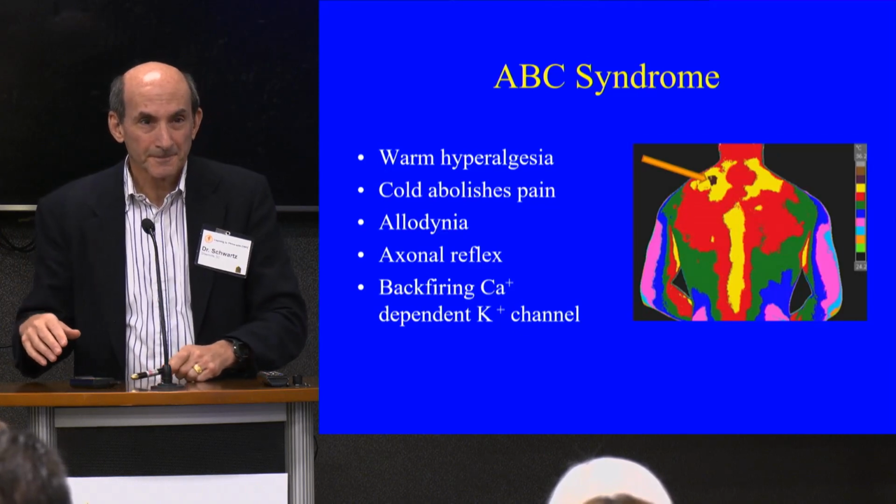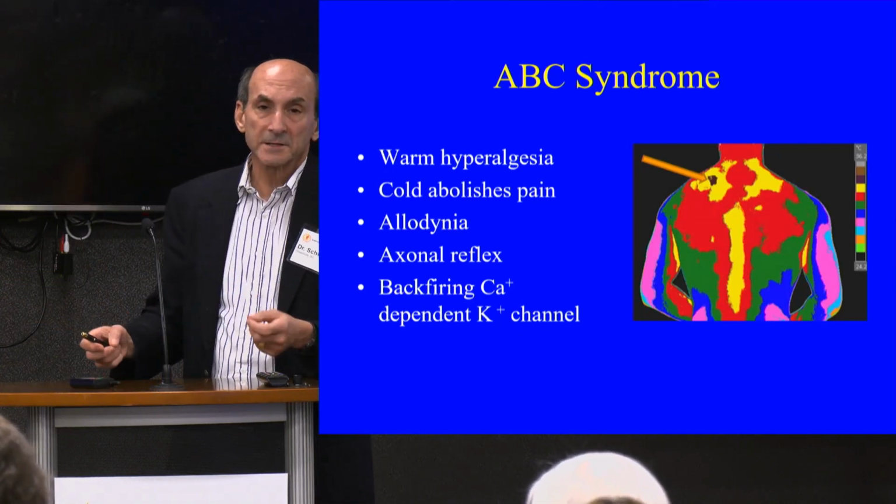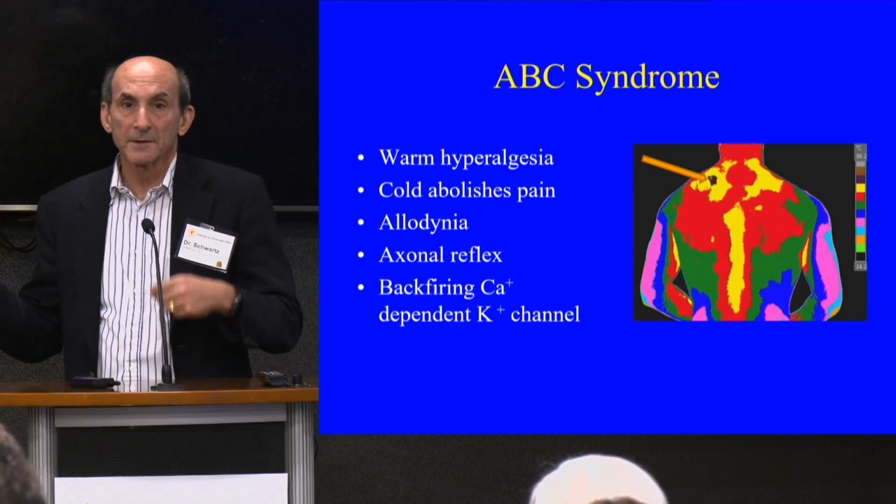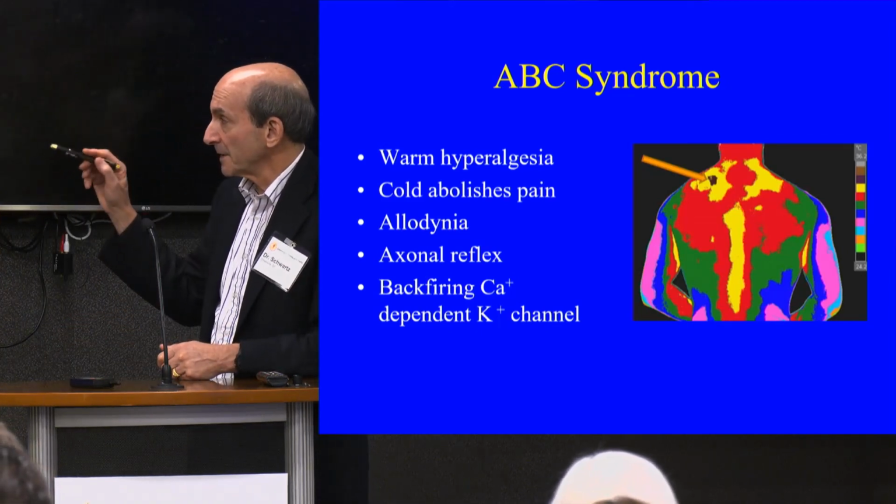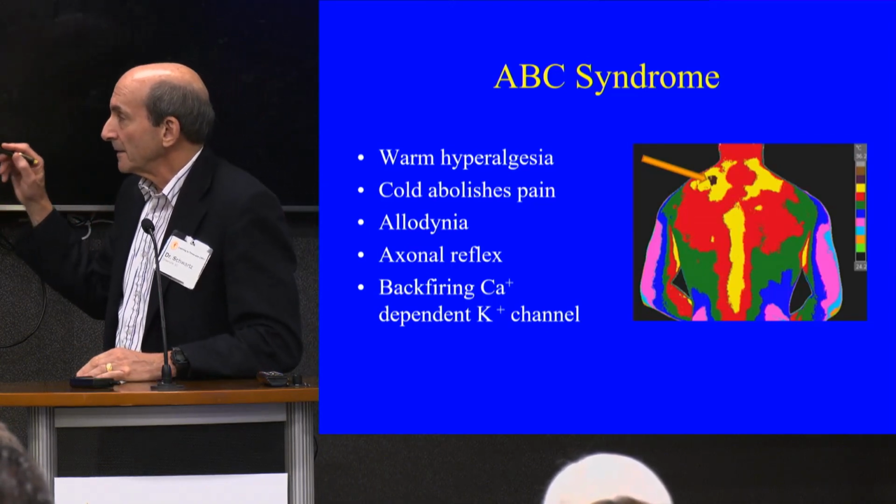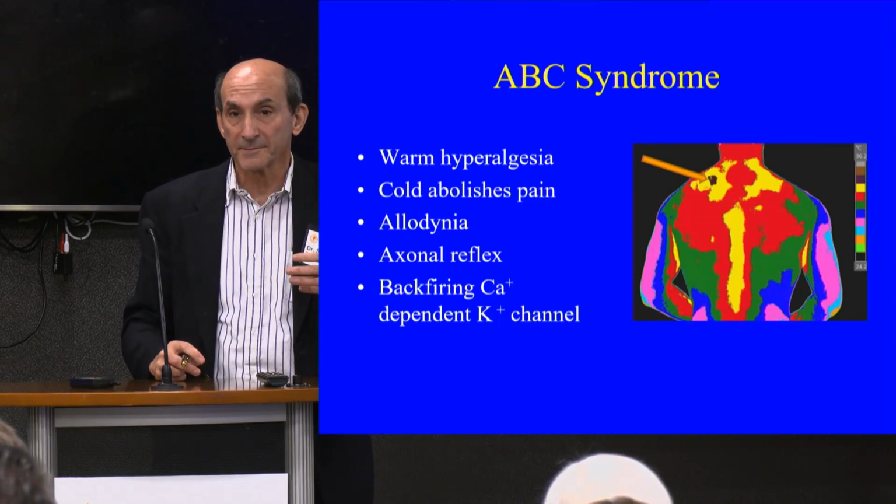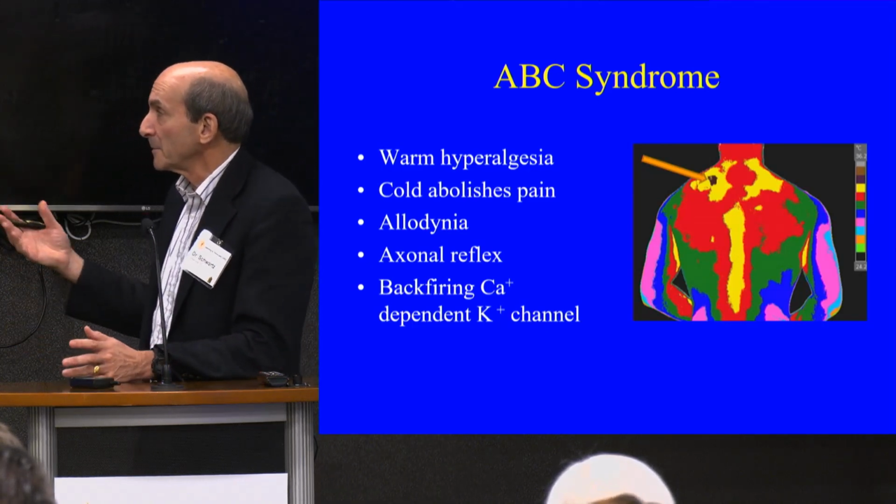Make some sense? Okay, so also in this particular variant, cold actually makes people better. We can use this to help describe which physical therapy or restorative modality to use in different patients. No reason to put warm or hot packs on this patient. They're going to do worse. They are allodynic, which means they have excessive painful stimulus to something that would otherwise be considered non-painful. That's called the angry backfiring C syndrome.